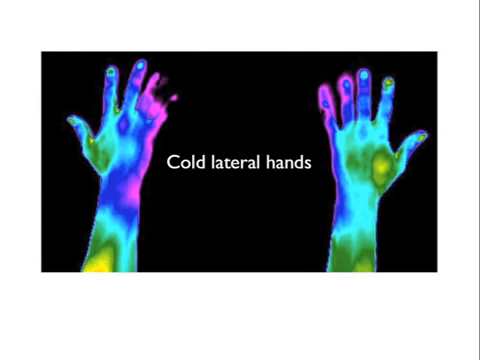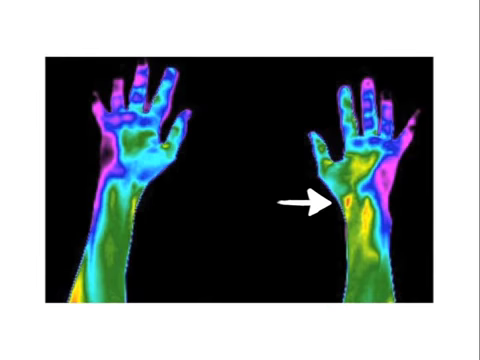The hands in this picture are extremely cold in the lateral aspect. The associated meridian points can be needled and then reanalyzed each visit. Instant success can be evaluated. This is the same patient with the hands turned the opposite direction. Note the focal hot spots on the anterior left hand.